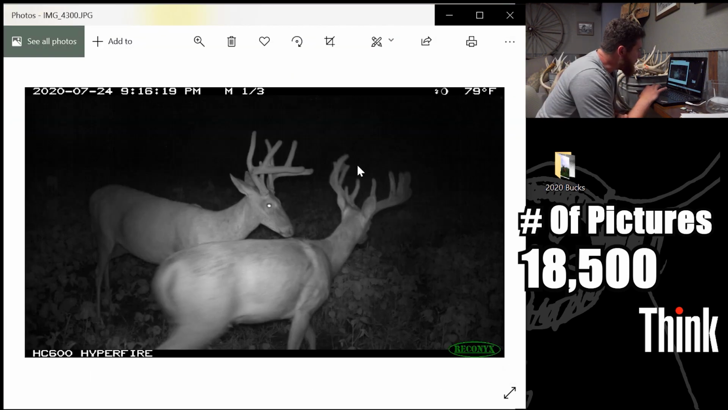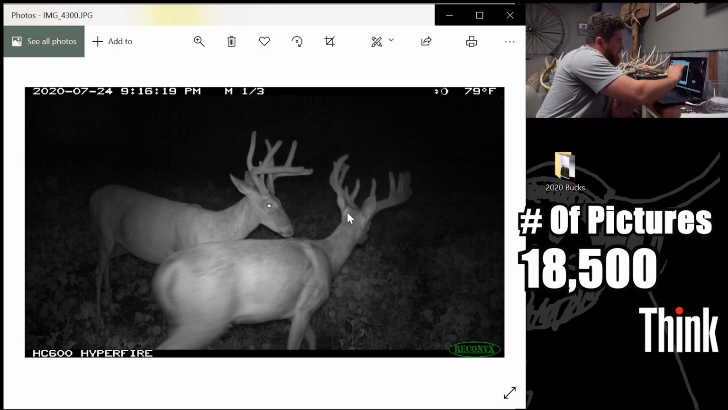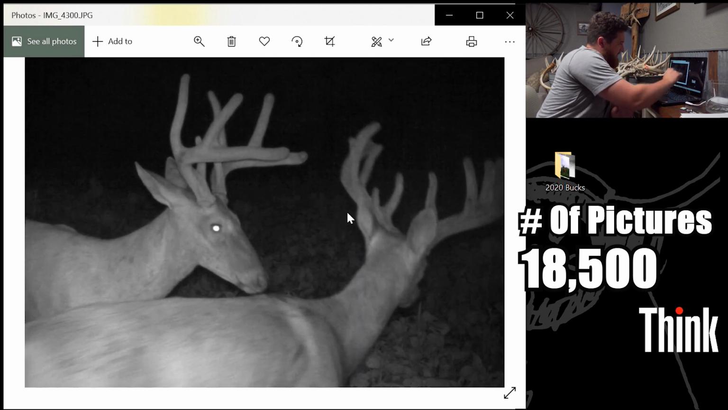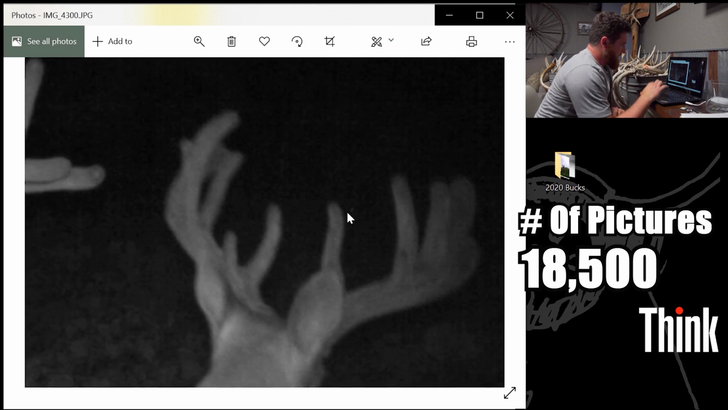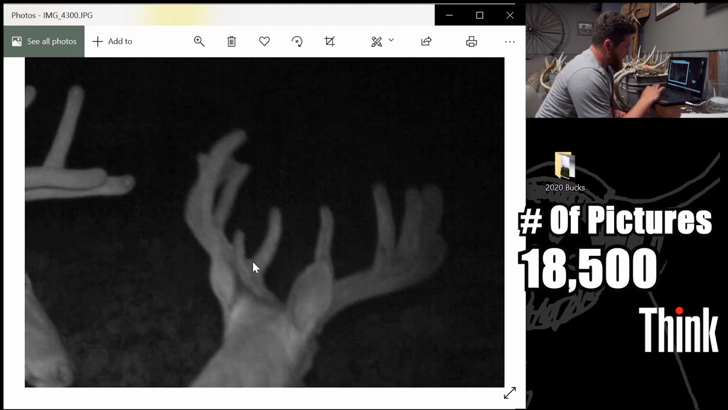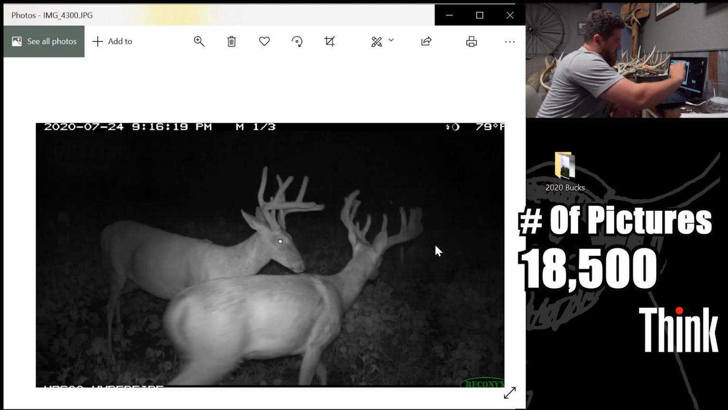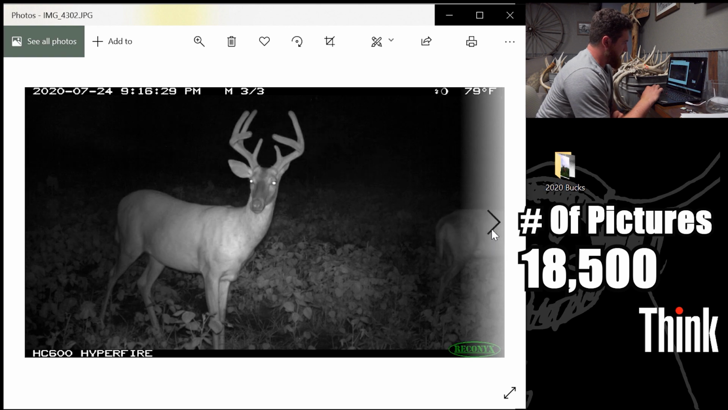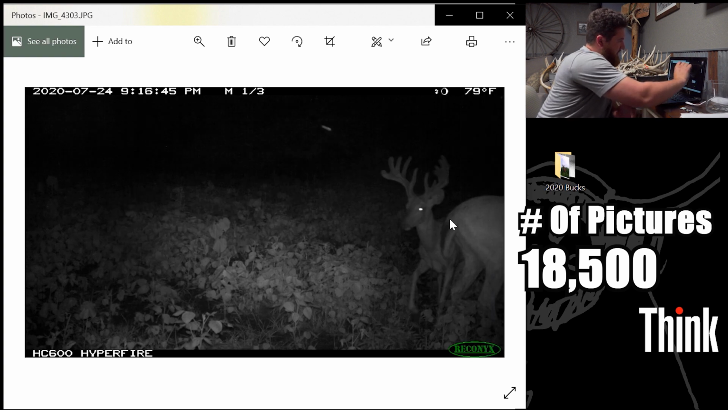Here's that funky deer again. That's just a real spindly 8, it looks like. So this is his brow, and this is like an extra brow, or you could even say this is a brow, and this is an extra point. And this point comes right out of his main beam. It also looks like he's got a little split off his G2, and then here he's just got a lot of mass. Like I said, I don't think he's an old buck. There he is again. But super cool. So we can name him again.